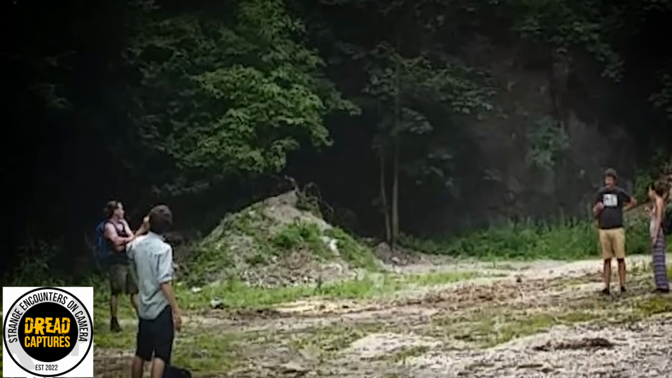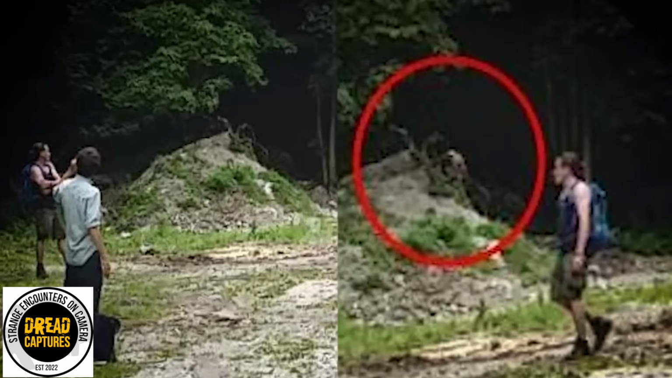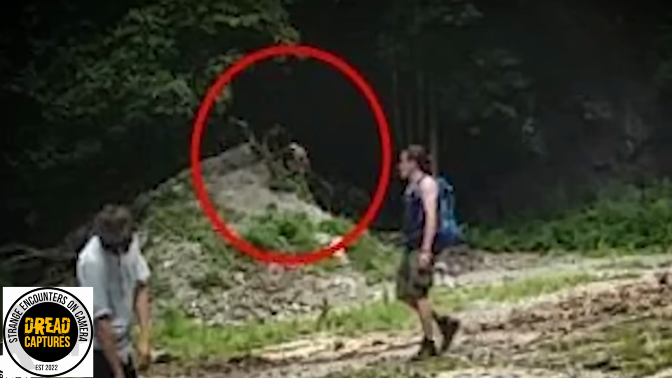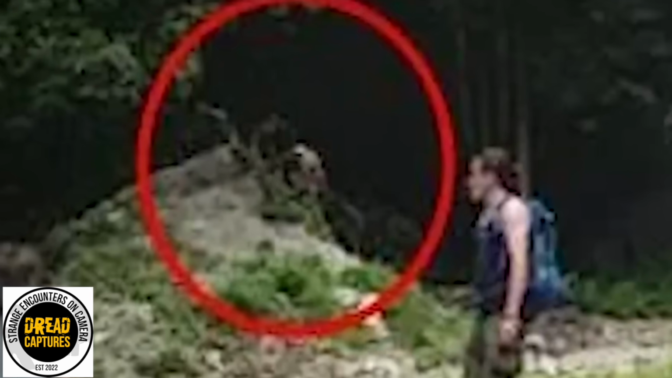But here's what makes this seriously creepy. They posted a second photo taken just seconds apart. Same spot, same angle, but the figure? Completely gone. Anyone ever caught something random in their photos like this? I'd love to know.